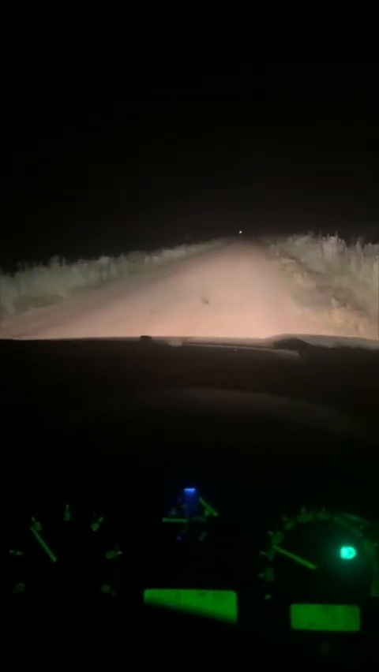Hey, RollingStoners, we are traversing this unknown country. There was a nightjar on the road and he didn't move, just sat there, refused to move, like owning his stuff, you know.